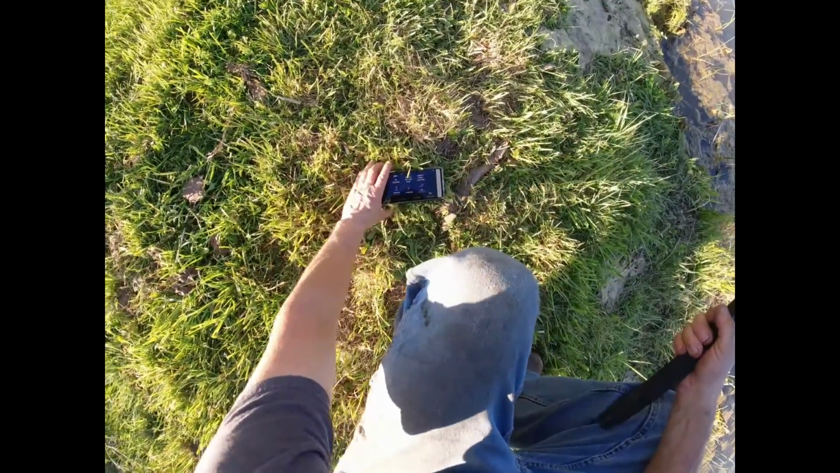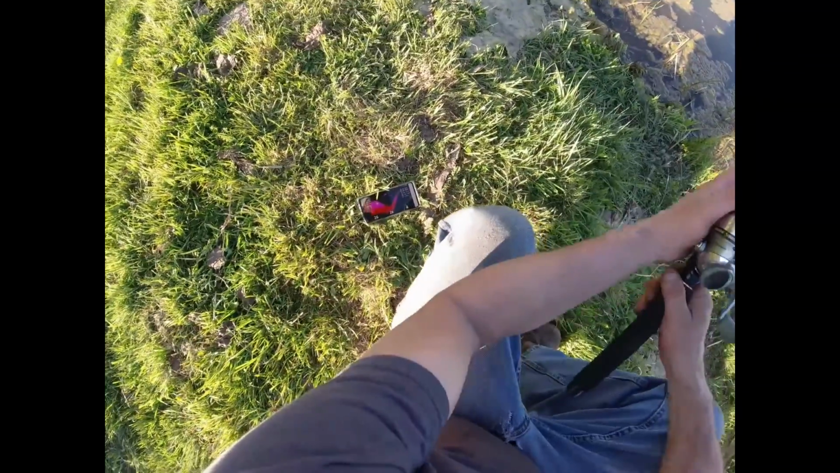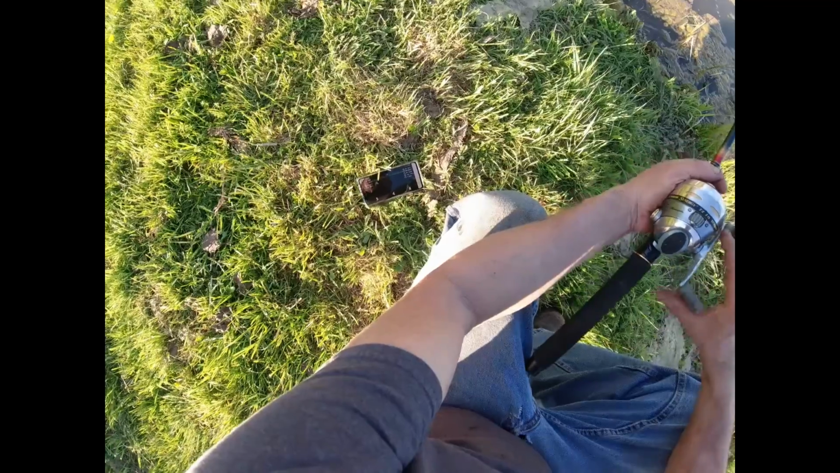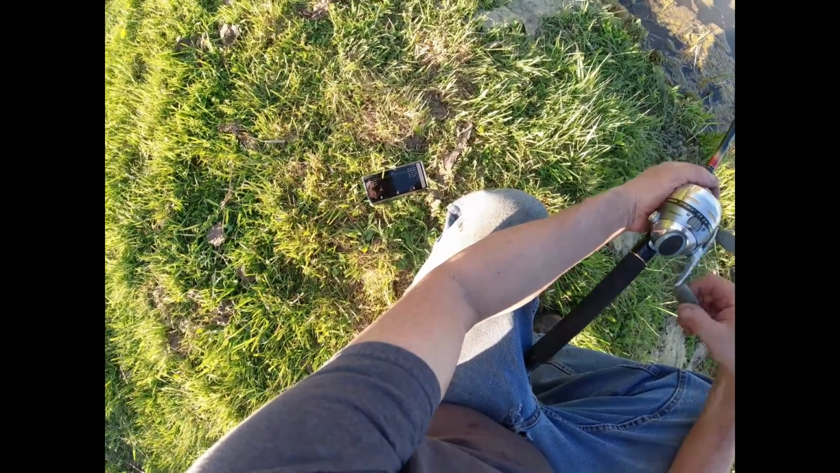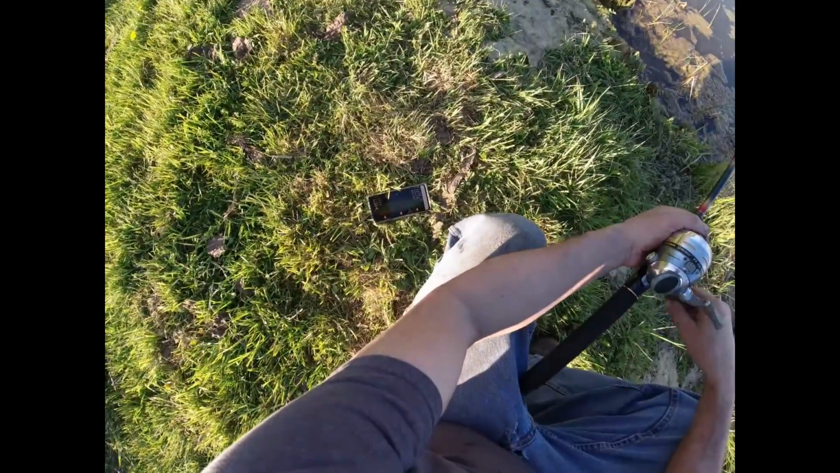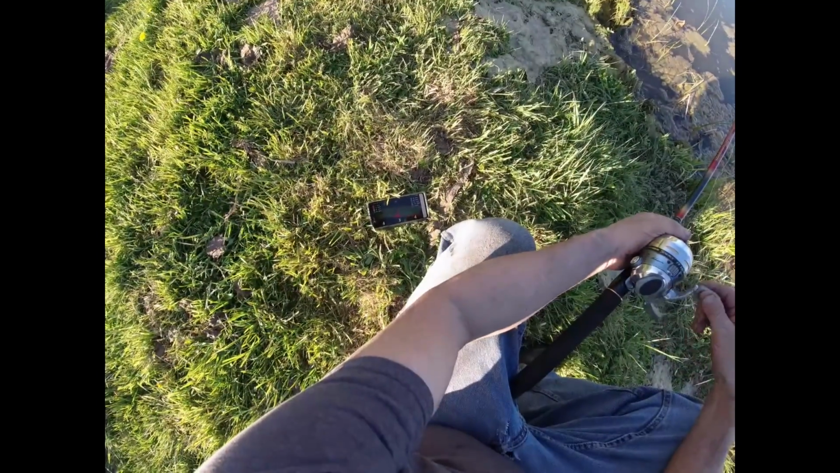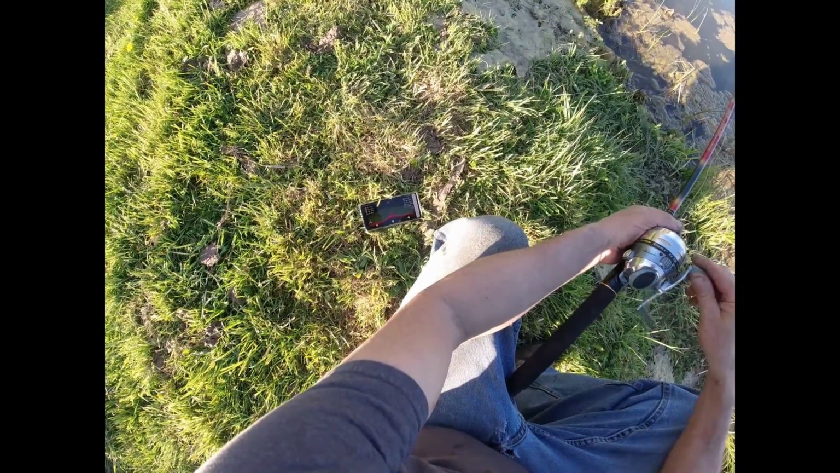Well, I'm doing that. Like 4 feet there. It says it's 4 feet. 3 feet.